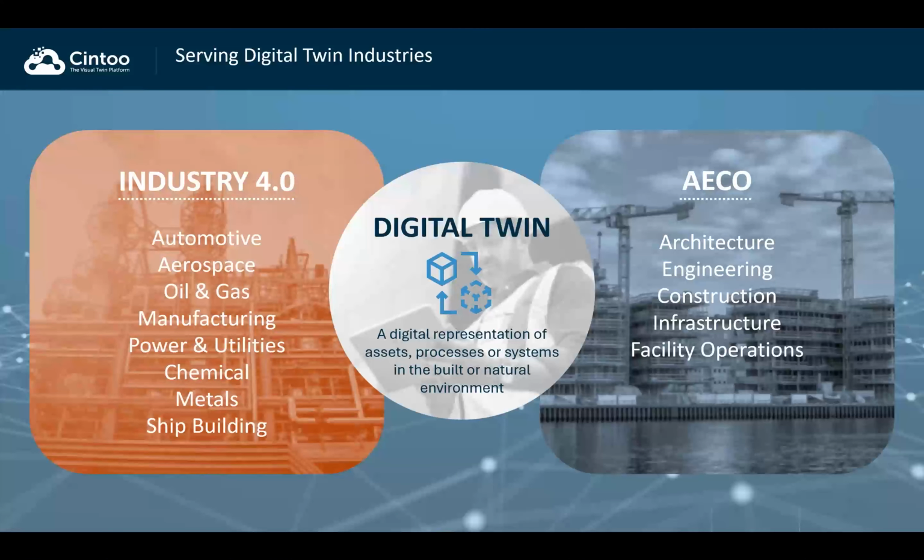When you talk about digital twins, that is a word that I believe many of you are familiar with. Sintu is serving two main segments that use this methodology of working with digital solutions. So customers in the industry, or what is called Industry 4.0, right? And then the other segment in the AEC or AECO.